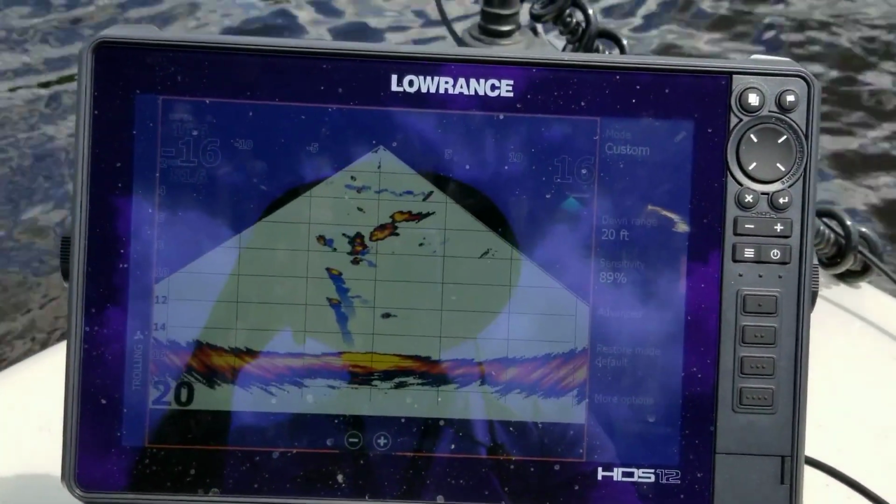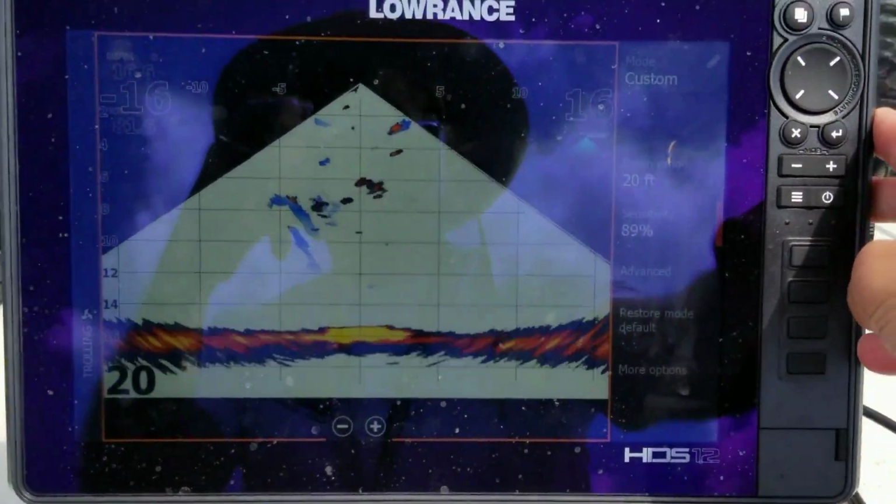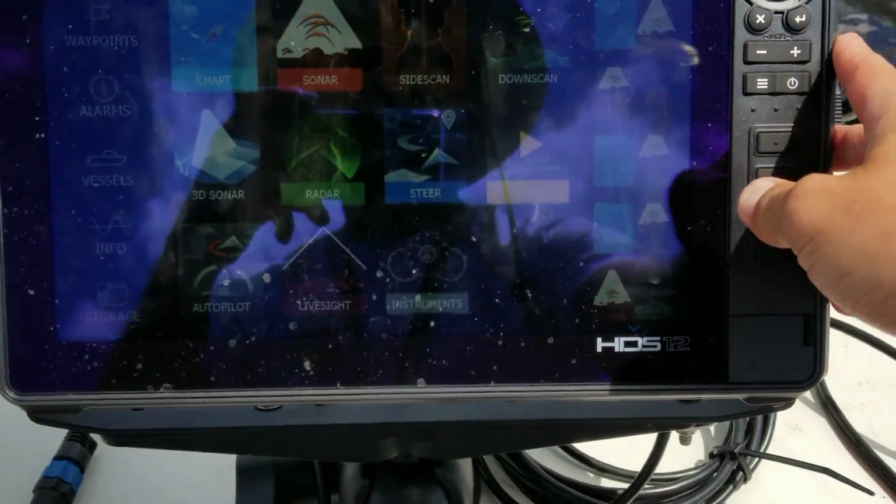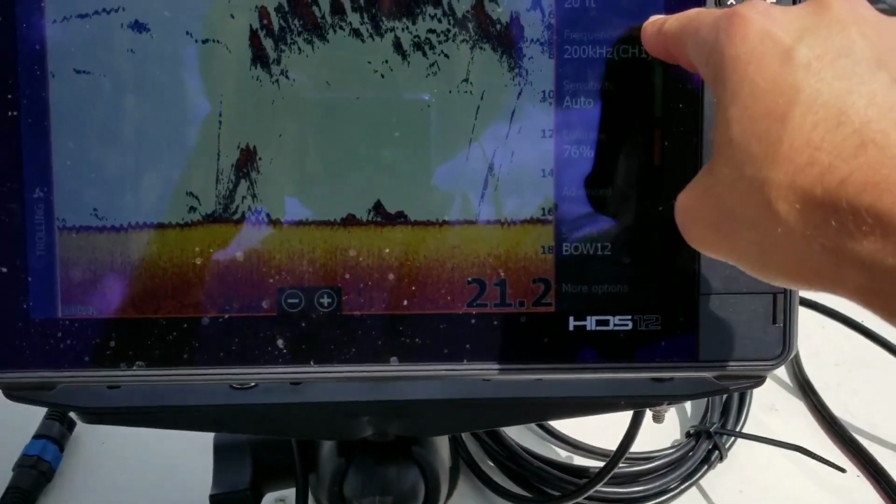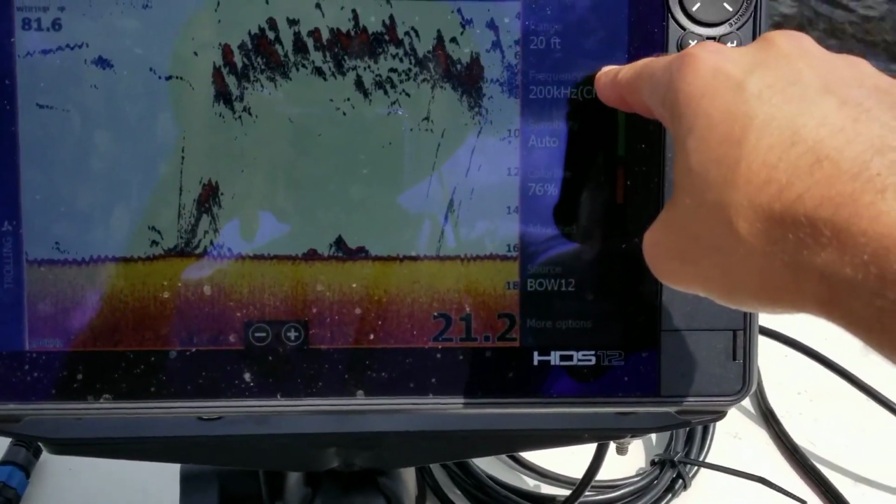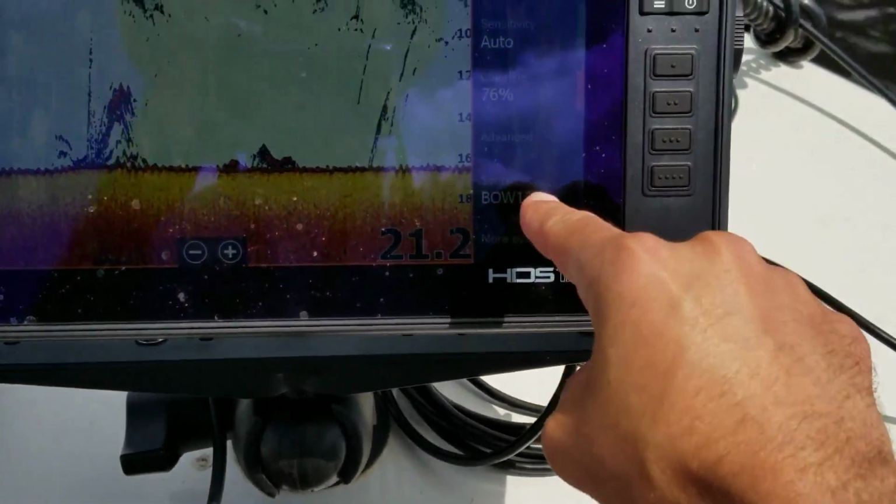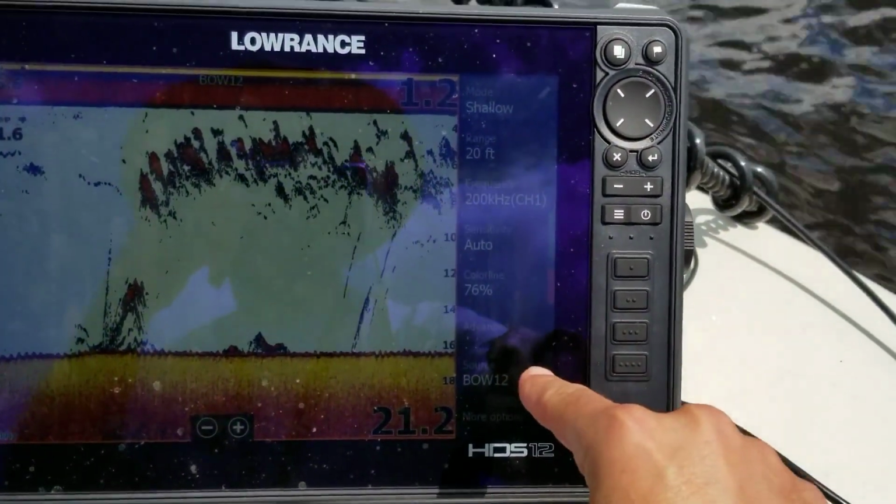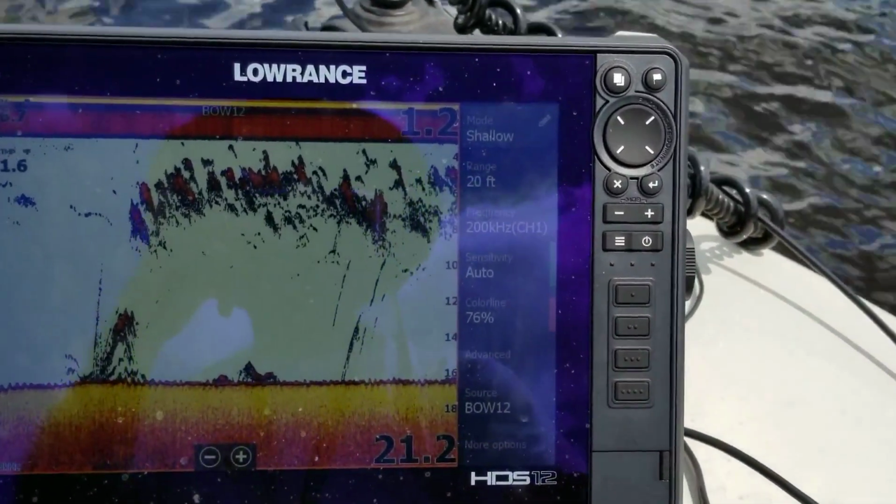The second thing is you have to make sure that the channel is selected to channel 1. So when we go to sonar, we want to make sure that the sonar frequency is selected to channel 1. And again, the source, here I'm on the bow of my boat, so the source is the bow unit. That's if you have other units networked.